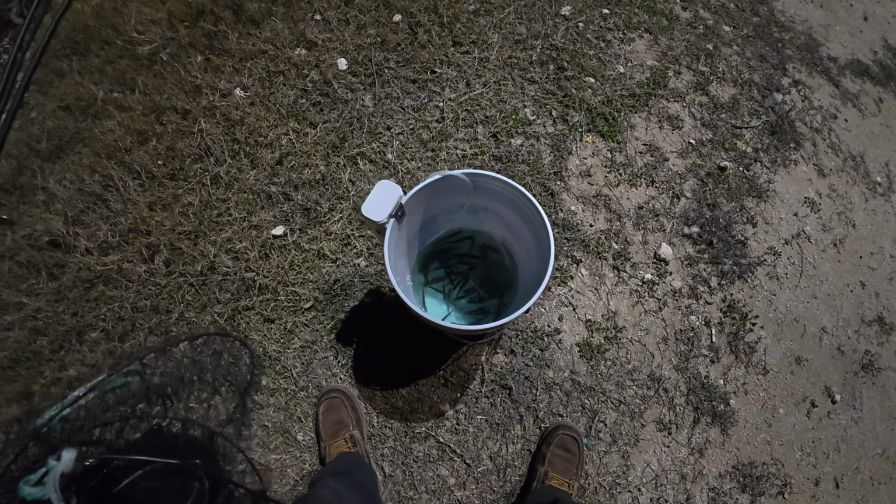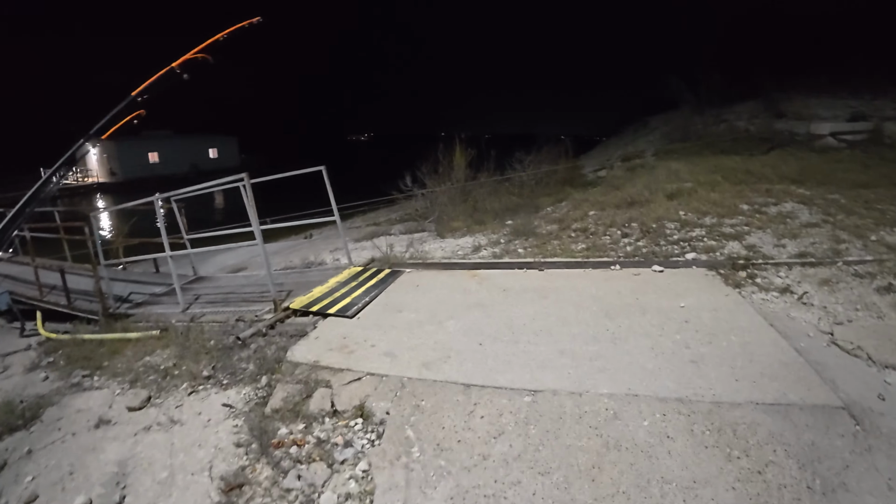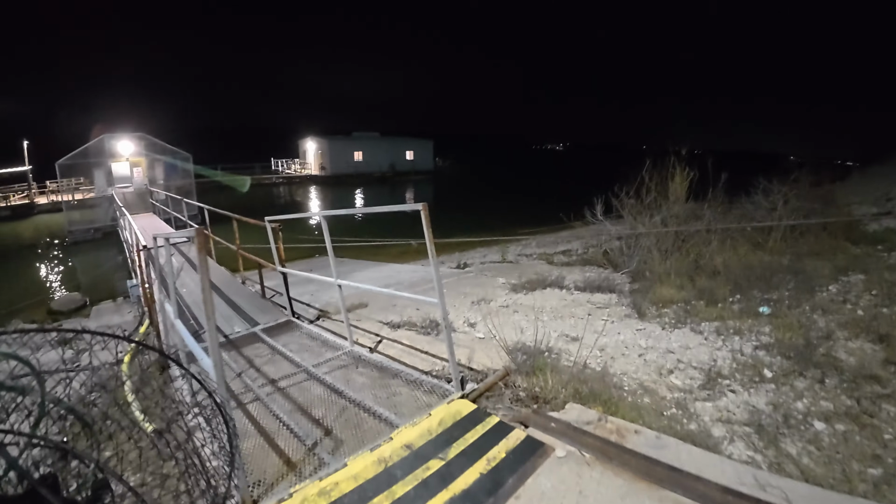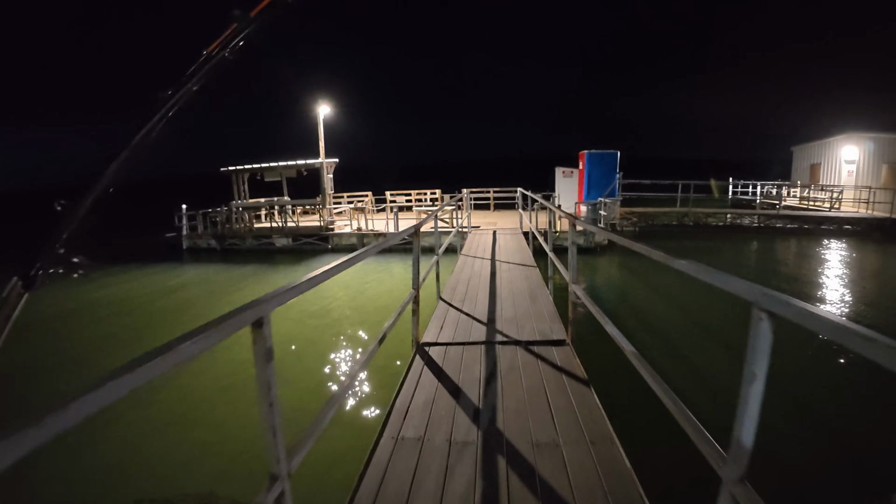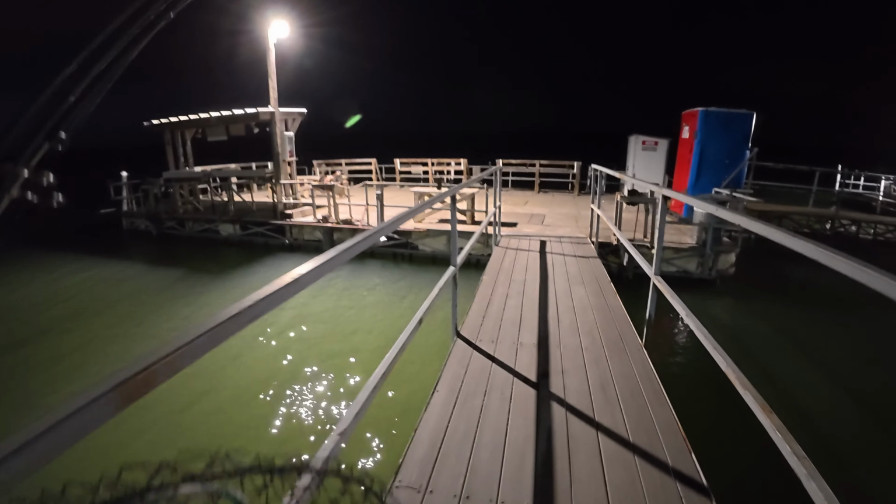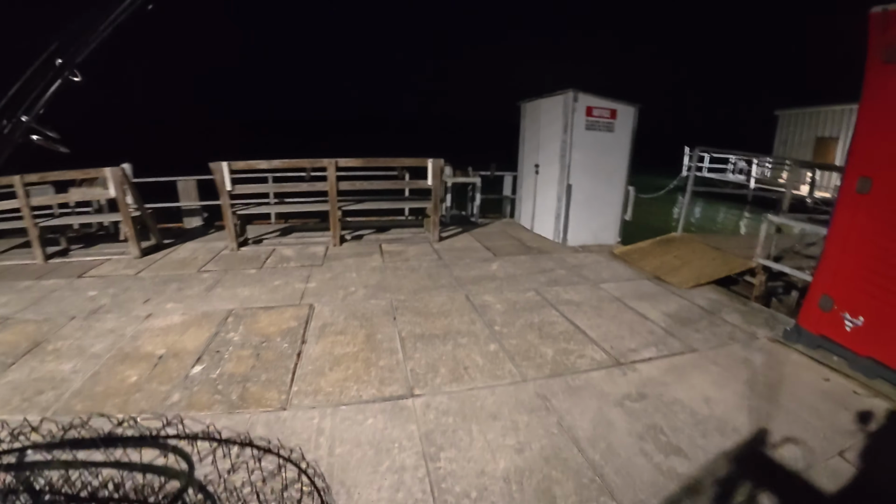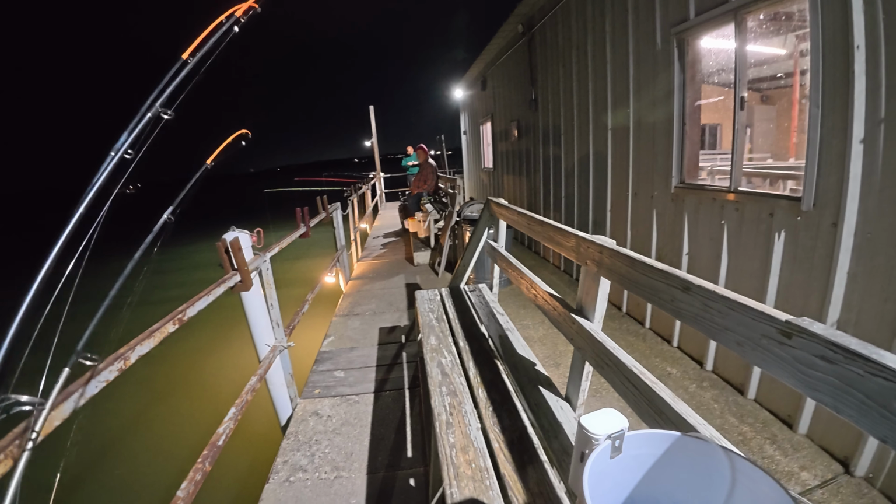All right, guys, we're gonna go test the waters here at this dock. Got some live bait, some minnows, 3 rods, fish basket. I think winds are like 20 miles an hour today. Let's get in here. There's no one fishing on this dock. Hopefully the fish are biting though. Are they biting? Small ones.